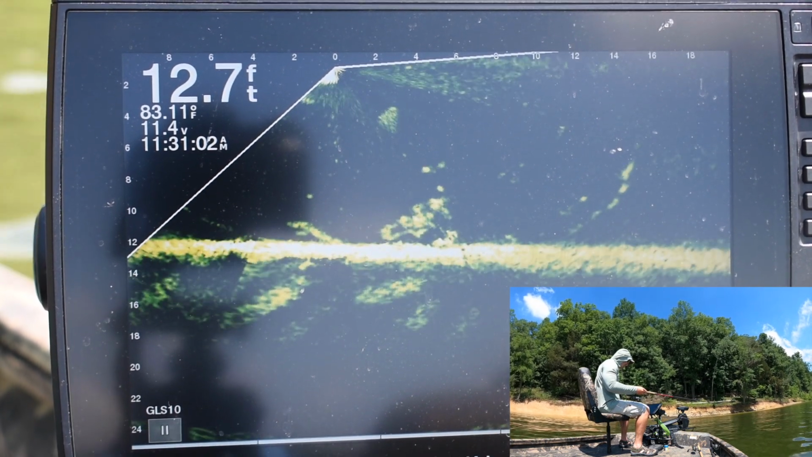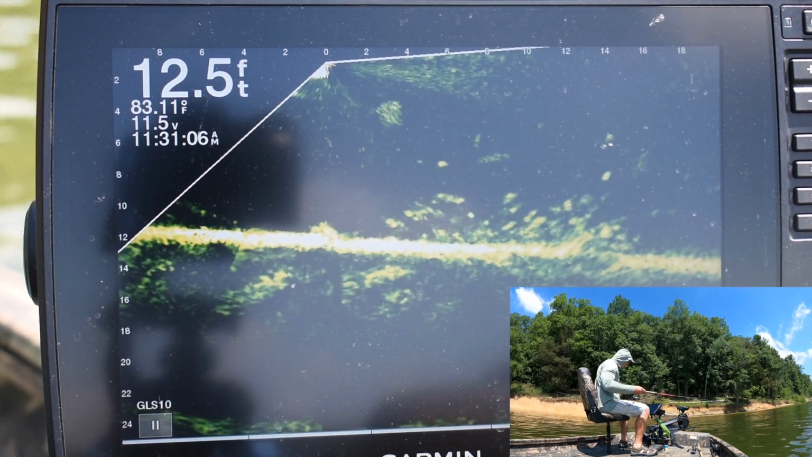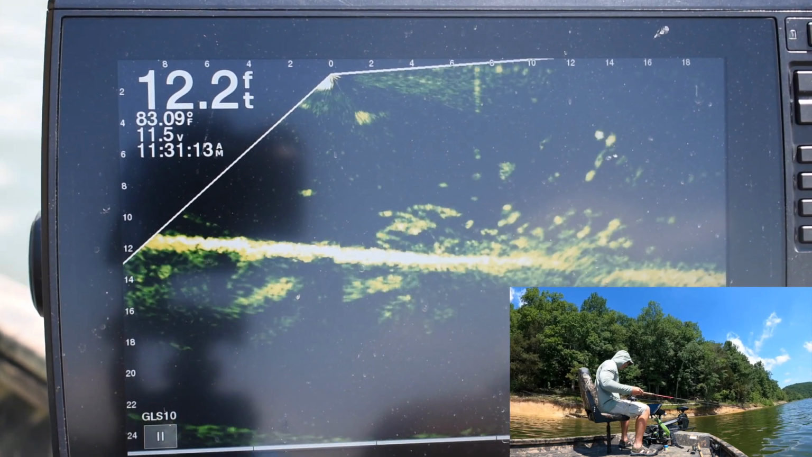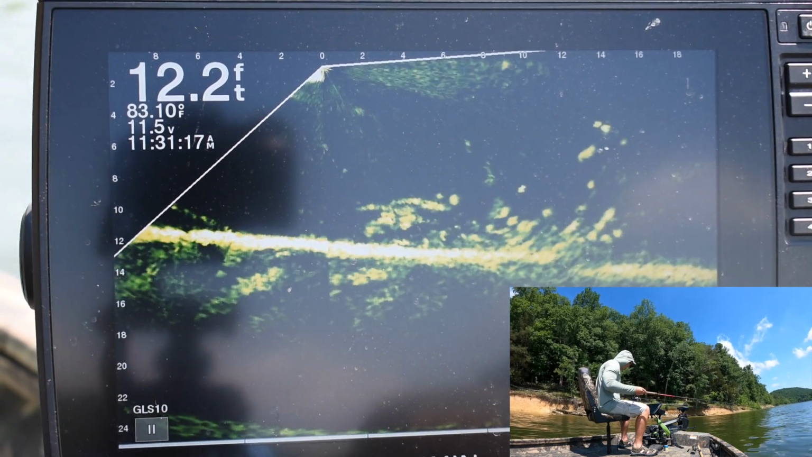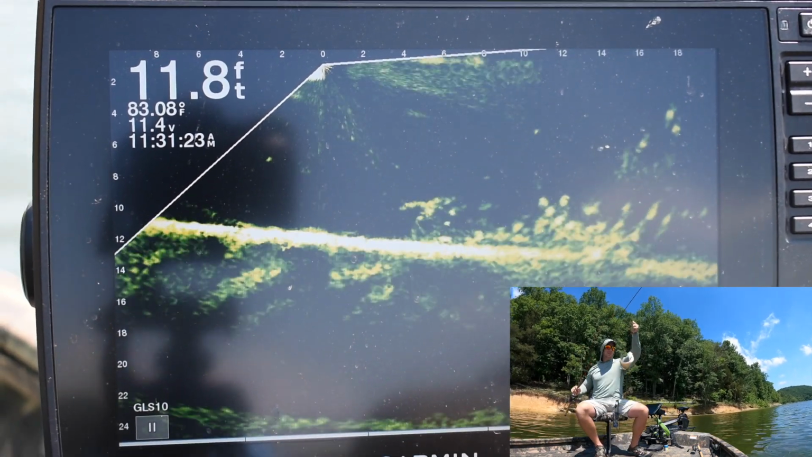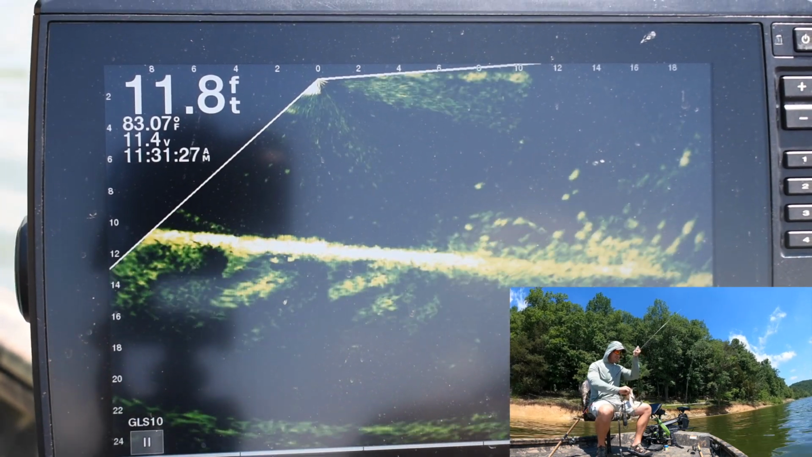You can see a lot more, and it's just like anything, if you're trying to work on maybe threading a needle, a lot of times you'll pull out glasses or a magnifying glass to be able to see it, and that's what you do by zooming in, going from 30 down to 20 feet. See, we're able to pick that fish up right there.